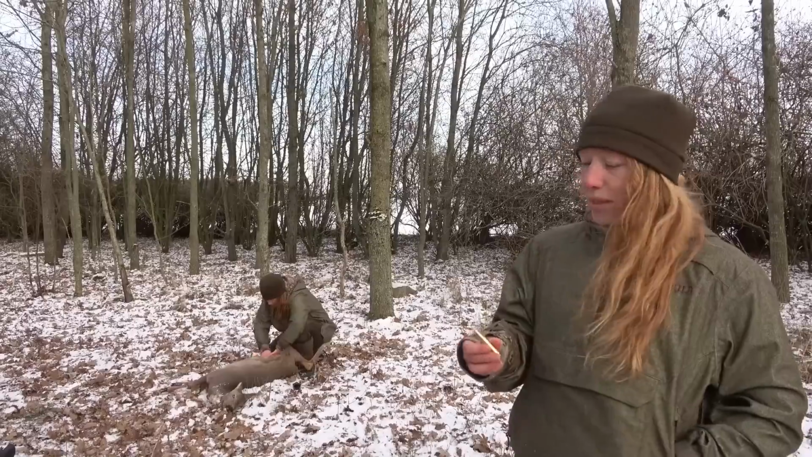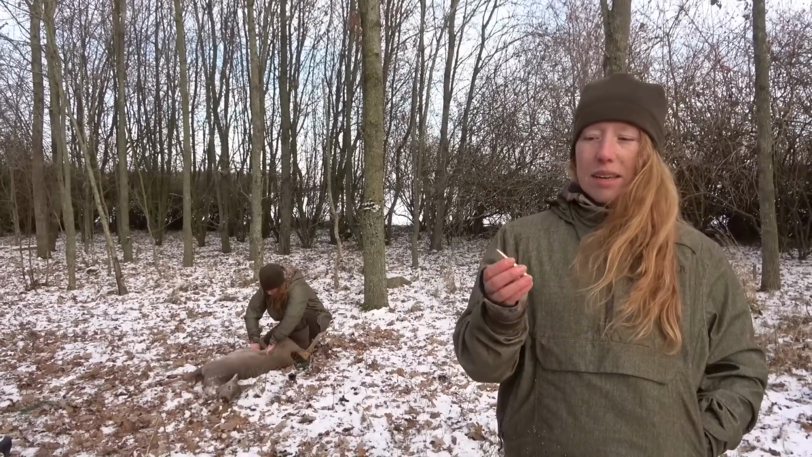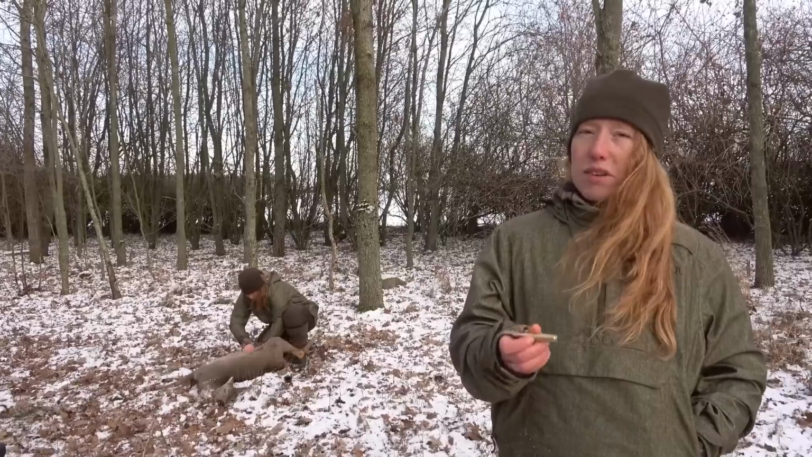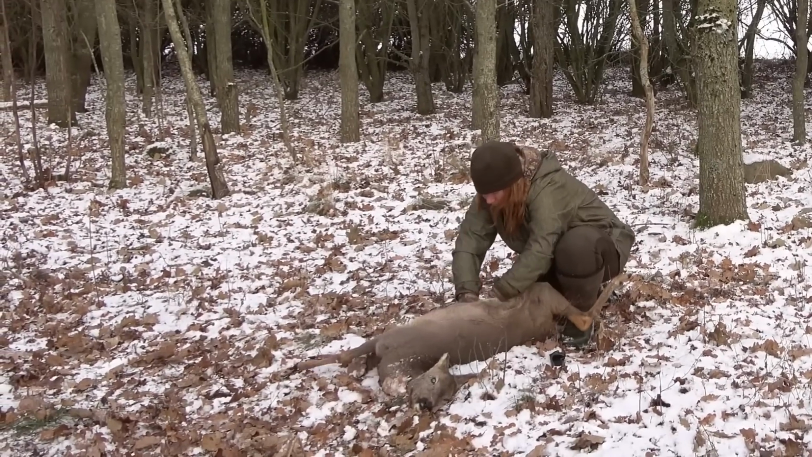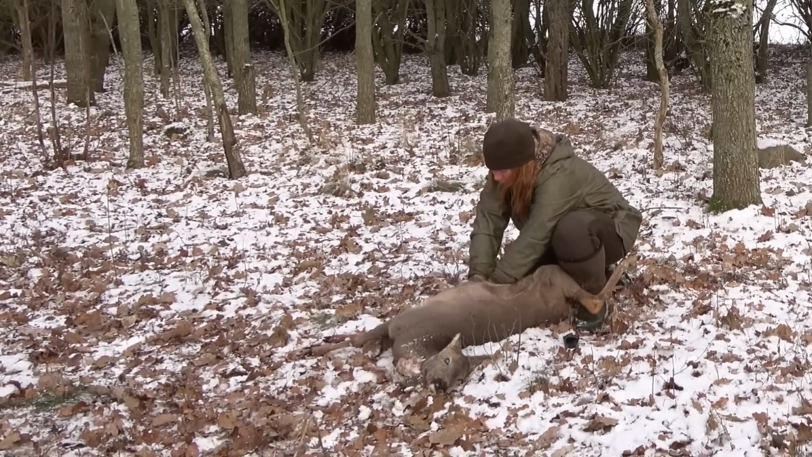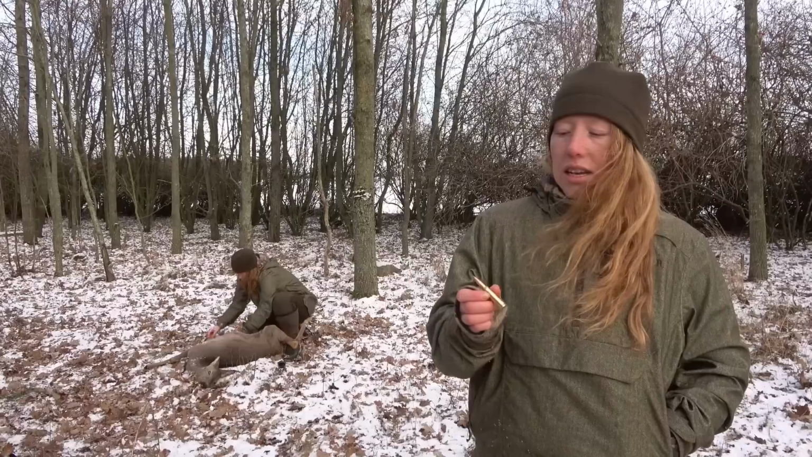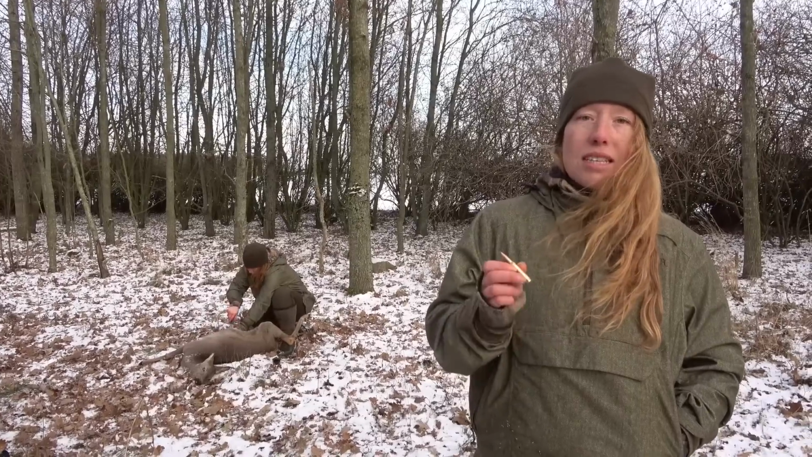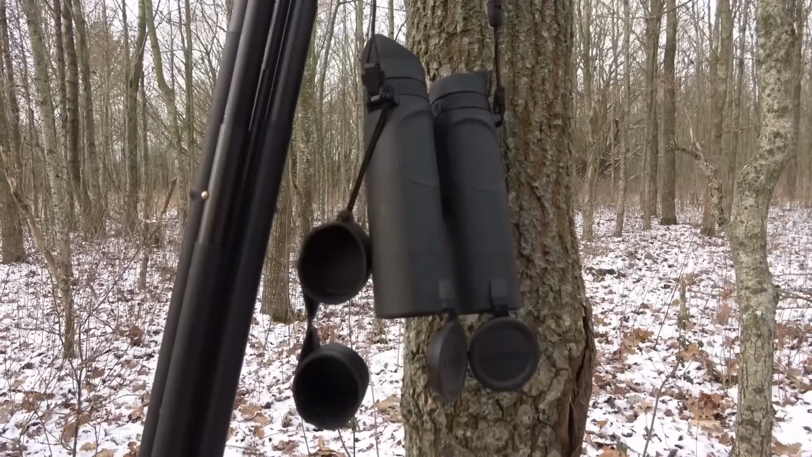I shot this fawn with a Sako Powerhead Blade. It's actually pretty special because this is the first bullet Sako have ever made that is lead-free. And that is very important because from April 2024, you have to shoot with lead-free bullets in Denmark. You're not allowed to shoot with anything else. So I'm very happy with this bullet.